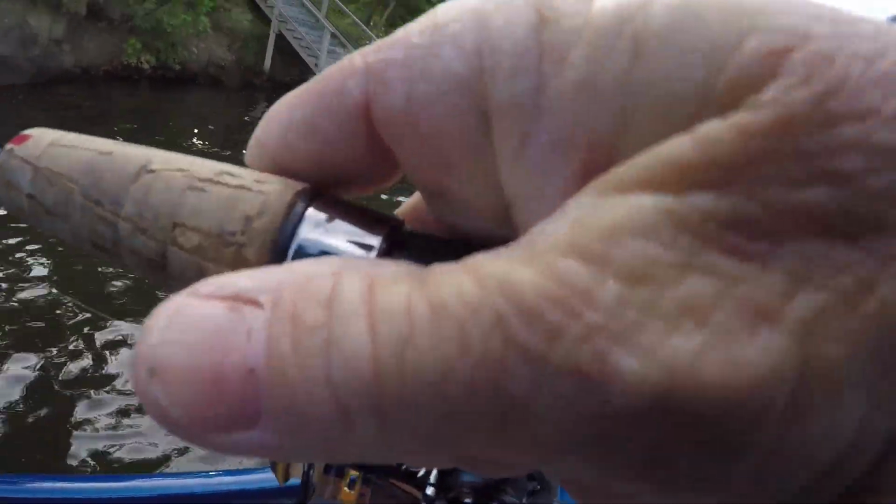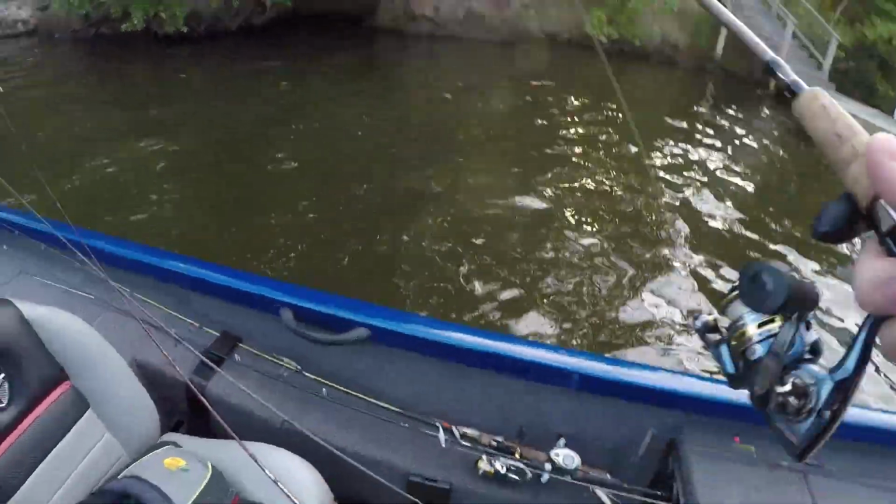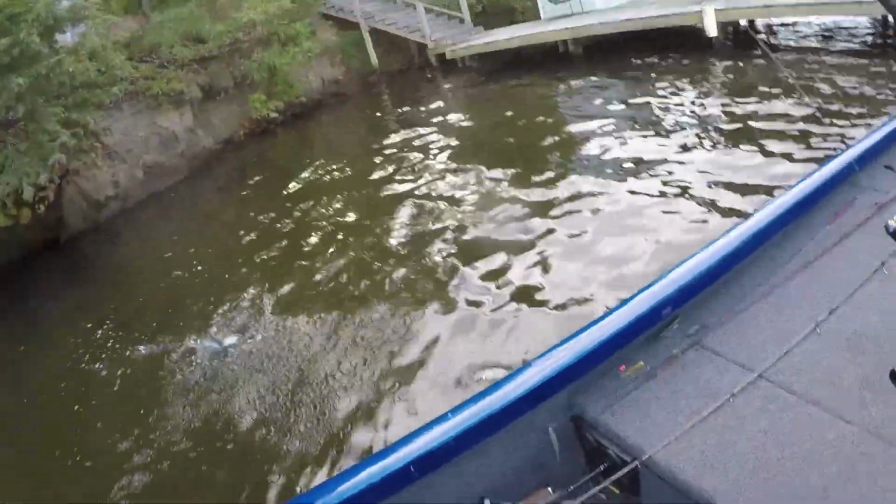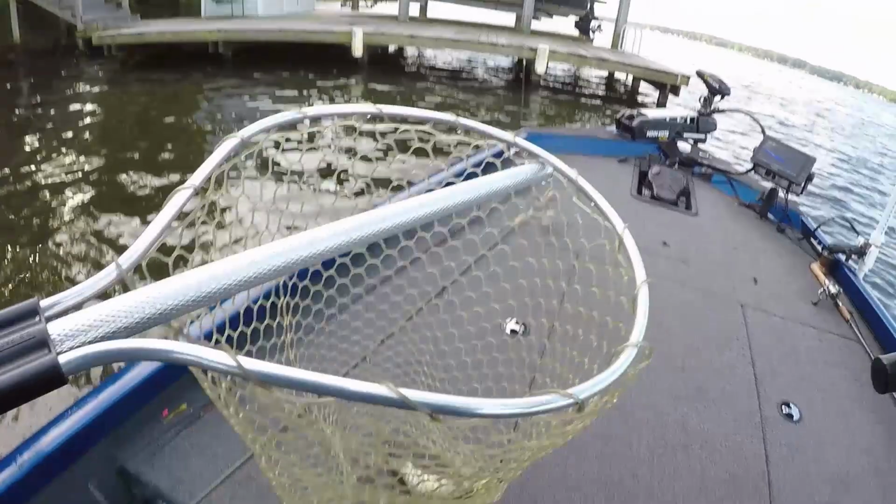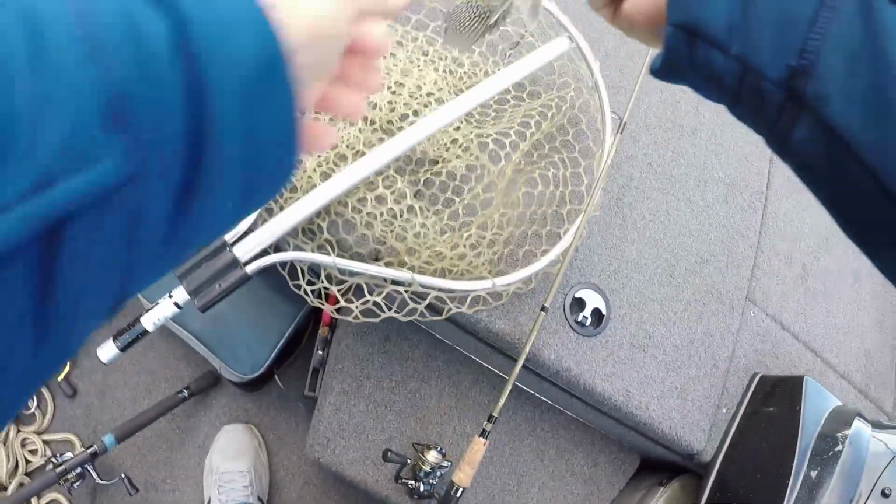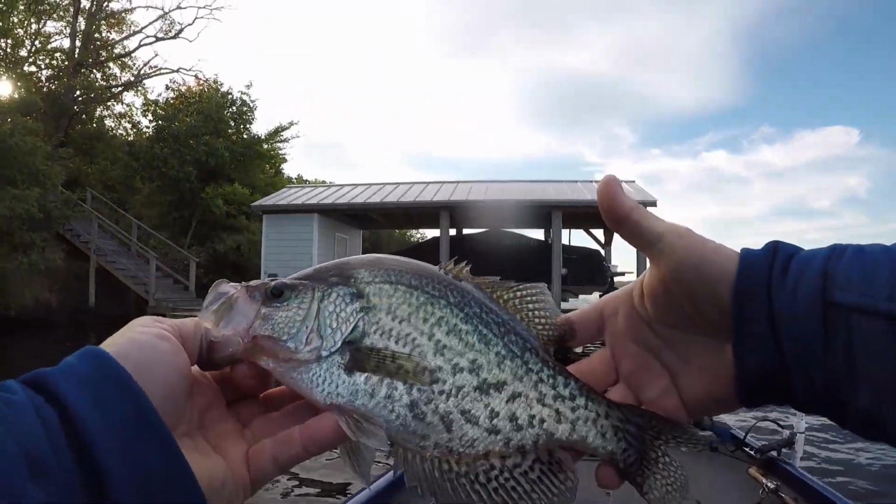Great time of day. I hope this is a crappie. Just hope this is a crappie. It is. I'm gonna tell you what, guys, he was fighting like a bass. Of course the water's cooler now. This is fall. Y'all can see I got a jacket on. Y'all can tell I got a look at that crappie. Oh my gosh. I'll tell you what, guys, the hook fell out. Woo, it's a nice one.